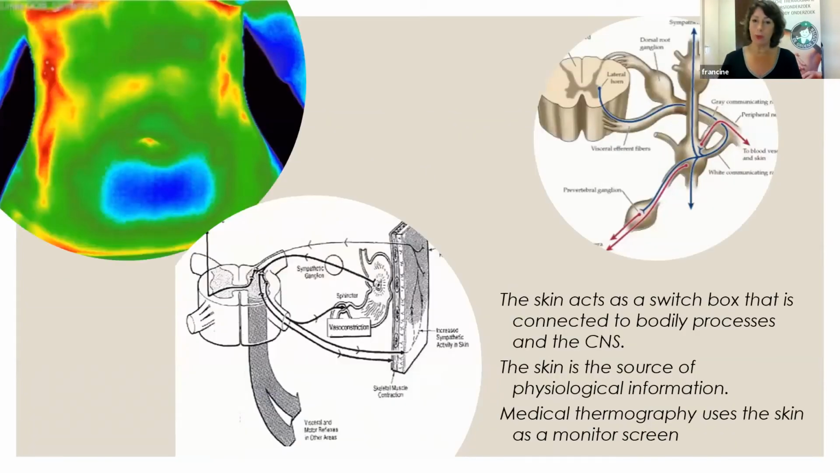So sometimes we have those cold spots, usually or a lot of times on the abdomen, as you can see here. And sometimes people say, oh, that's fat, that's cold, but that's not the case. Our brains, our nervous system know what's going on in the body and it wants to heal. And it does that by giving signals to the tissue or to the organs.